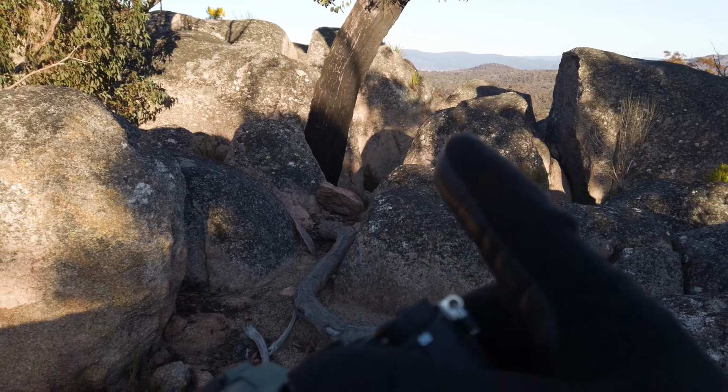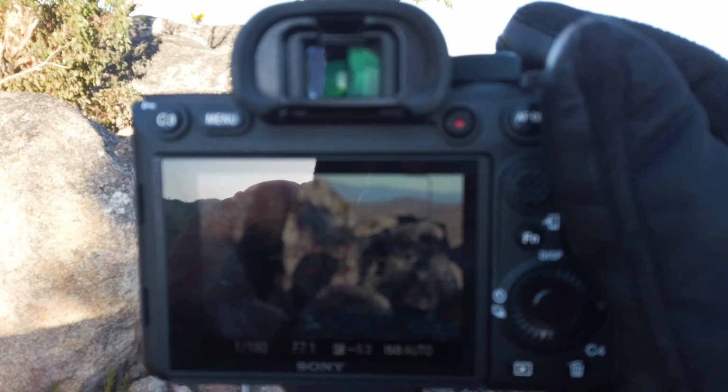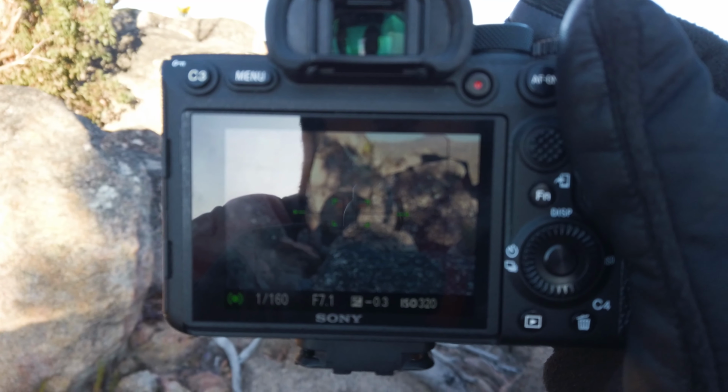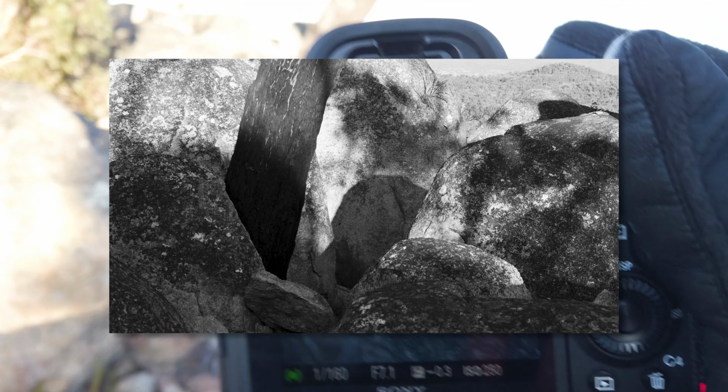And I'm just getting the red warning light on my Osmo, so it's about to die. So how about this? We'll say that this is the last shot from the morning. After this, we're going to go and have breakfast, charge the Osmo a bit, and meet up with you guys at some point soon.